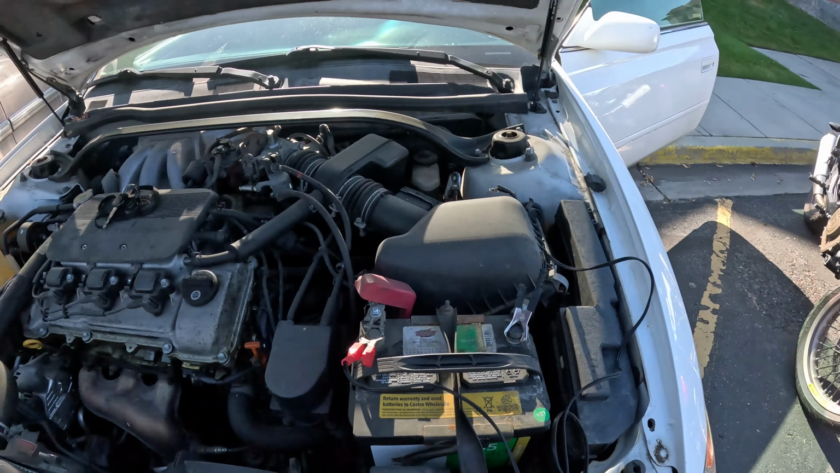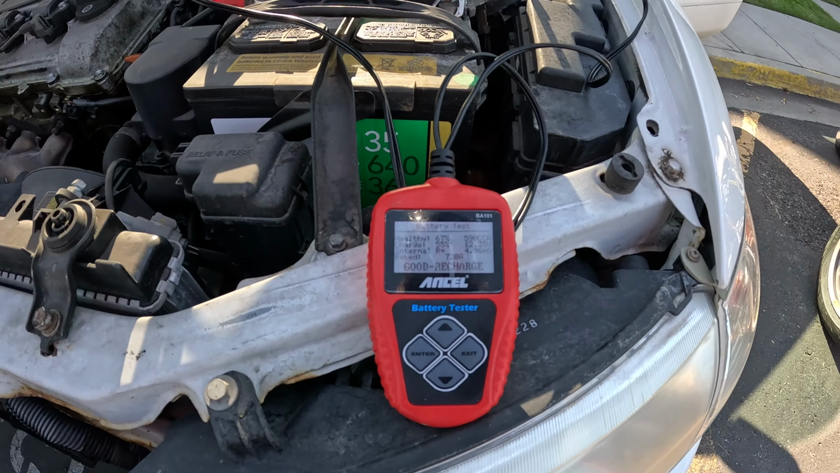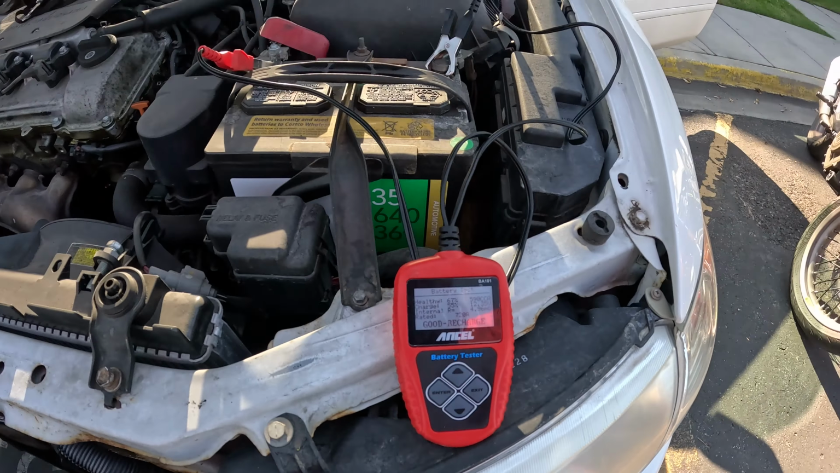Anyways, let's test this battery. That's what all that smoke was, just oil. 590.